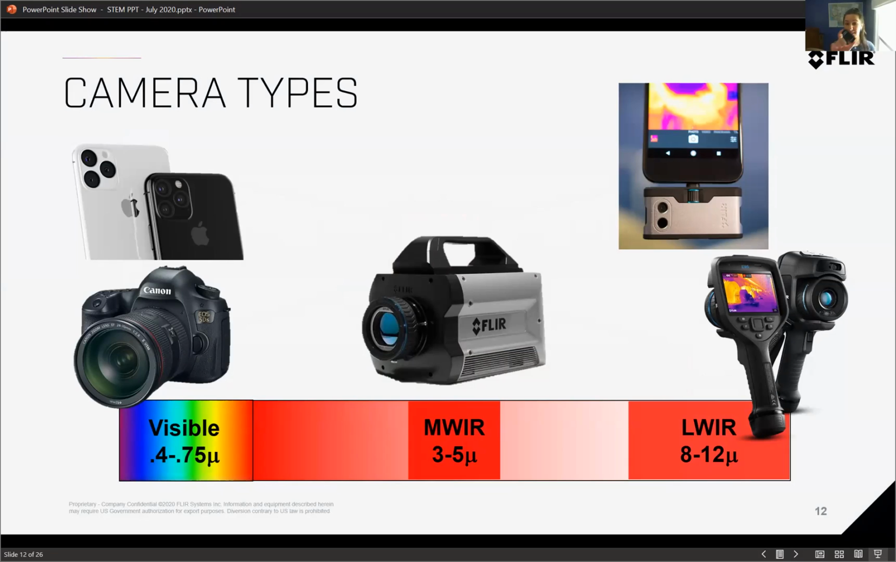We do make some that plug into the bottom of your iPhone. It's called a FLIR One, and these are very handy just to take around in your pocket. You can take a look at things and see what they're doing. We have bigger ones like handheld units, and these you might start seeing more often. And then we have the really big science cameras that are used to look at rocket launches and fast things that are going on in the world.